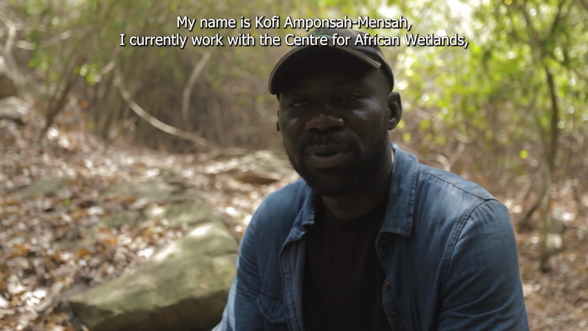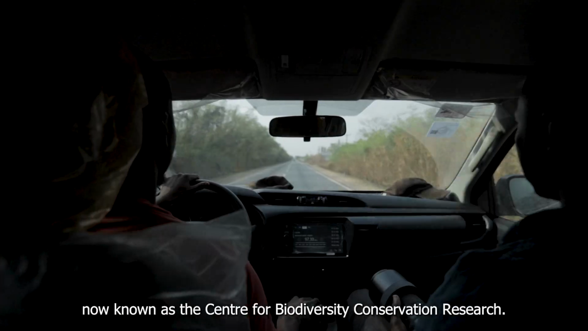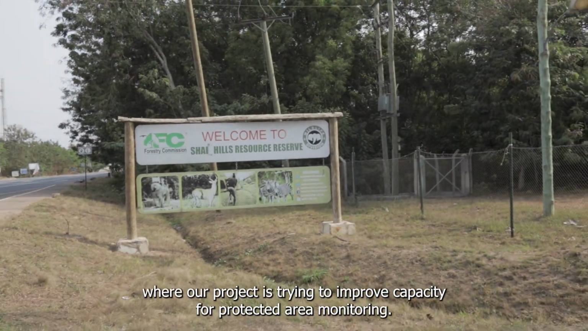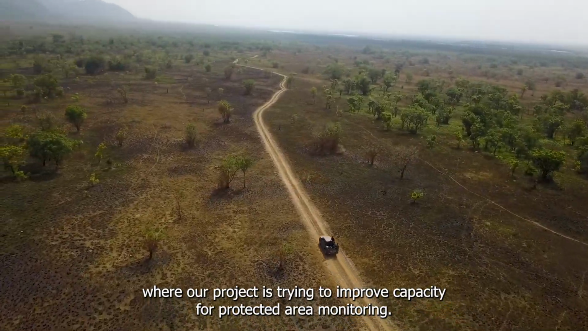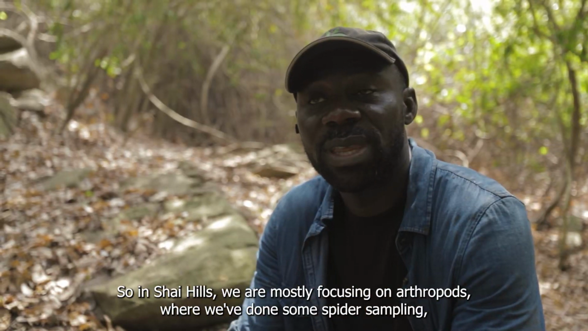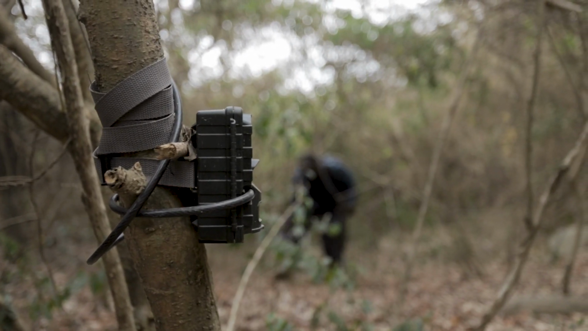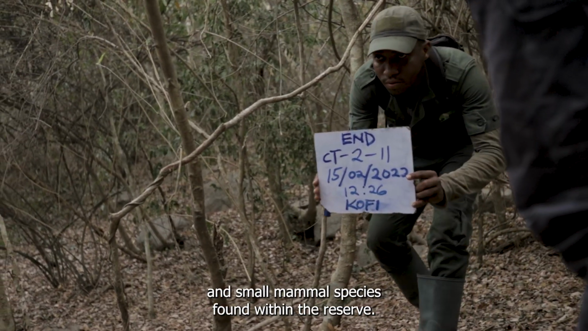My name is Kofi Amponsa Mensah. I currently work with the Center for African Wetlands, now known as the Center for Biodiversity Conservation Research. We are currently inside the Shai Hills Resource Reserve, where our project is trying to improve capacity for protected area monitoring. In Shai Hills, we are mostly focusing on arthropods, where we've done some spider sampling. But most importantly, we introduced a camera trap monitoring system where we are trying to monitor large and small mammal species found within the reserve.